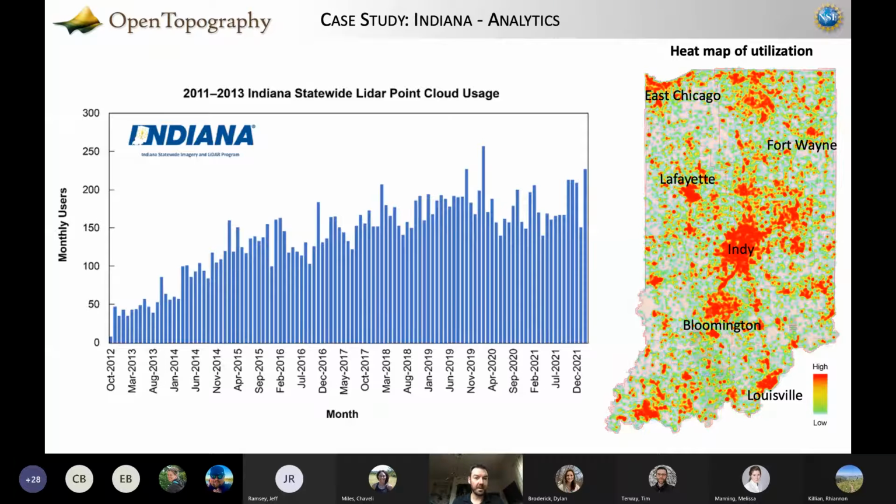And actually there's a newer statewide Indiana data set that's in 3DEP. And yet we don't see a decline in use of the older data. People still find these data really useful.